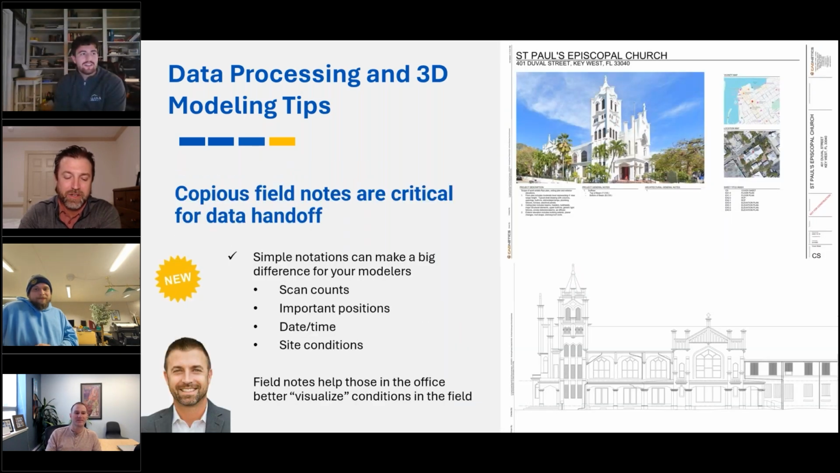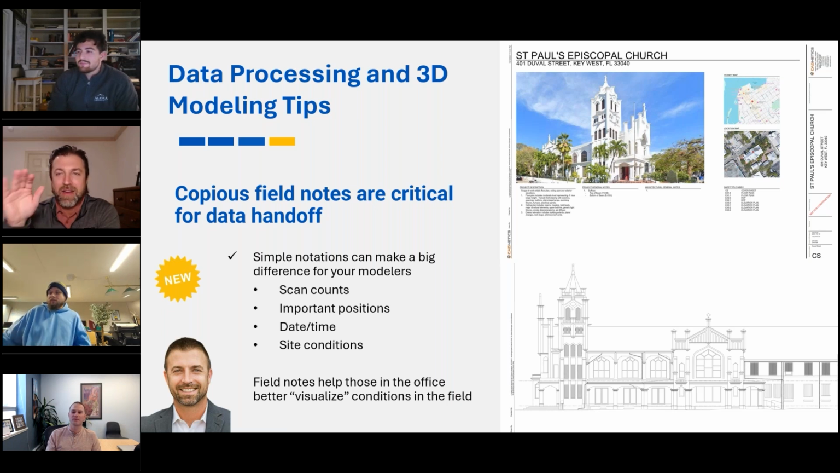Yeah, the field notes, again, probably not something totally new, but it continues to be key to success. And I've had to stop myself from jumping in so many times earlier, because I think it all ties together into this. The field notes that you're producing out in the field are going to be imperative when you start modeling, especially if it's not the person that was out there scanning.